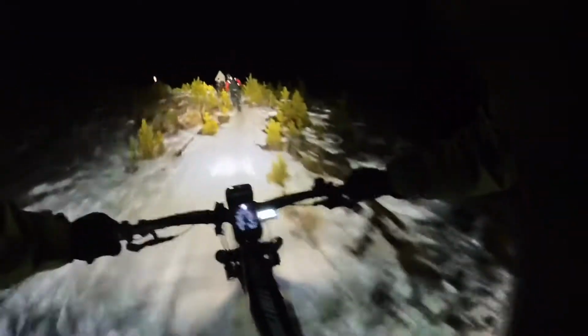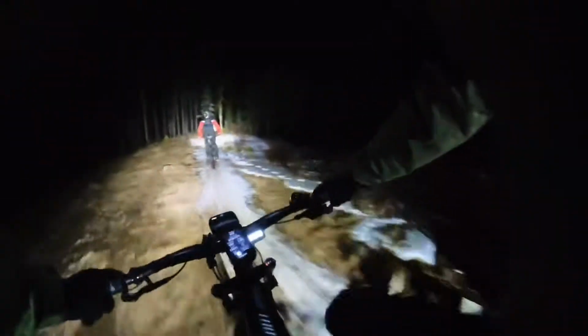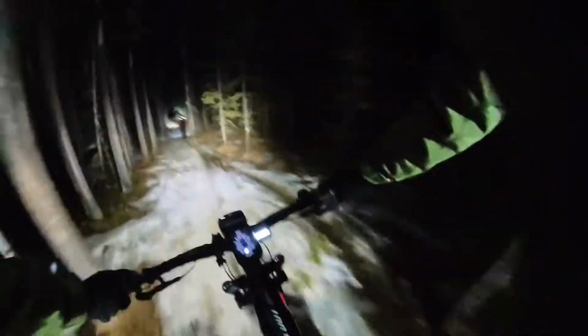So I had here one bar mount light and also one helmet light. First I bought my two lights. They were Niterider 900 lumens, and I rode one on the helmet and one on the bar last week.